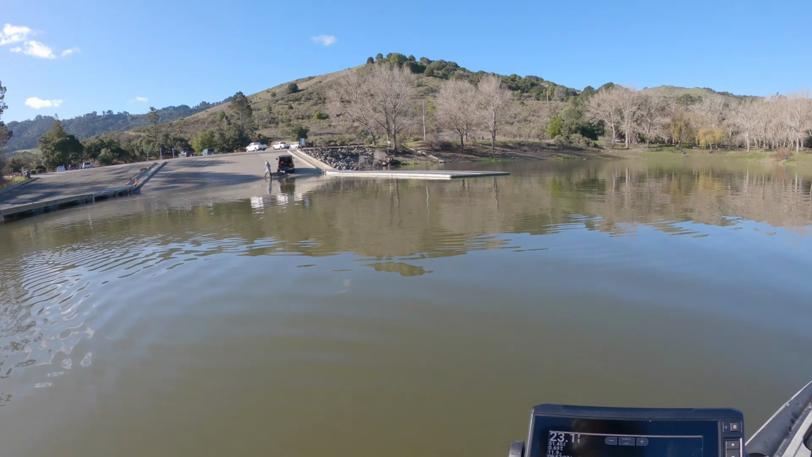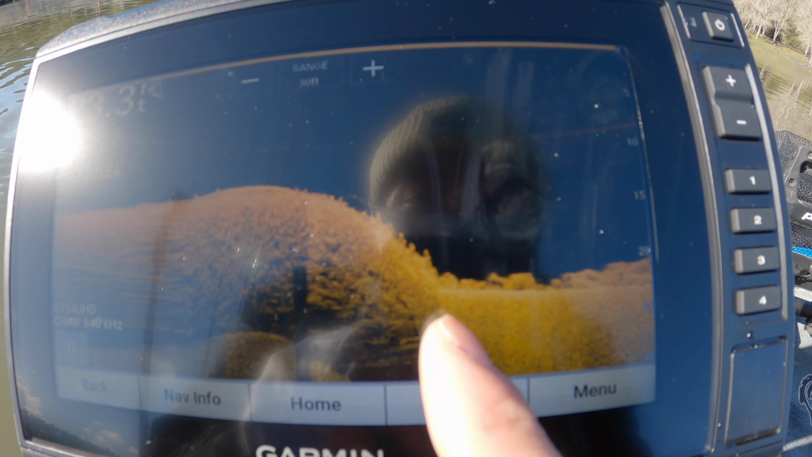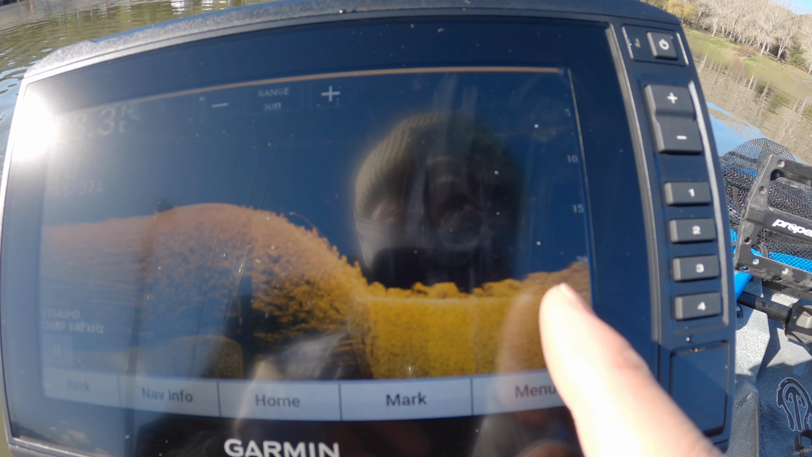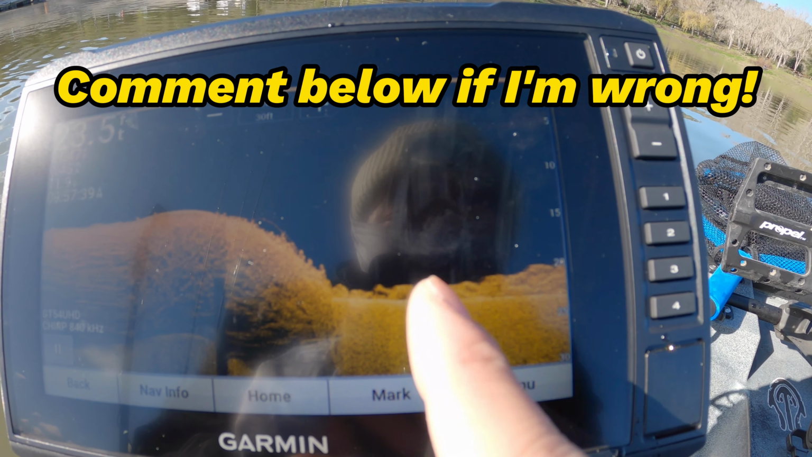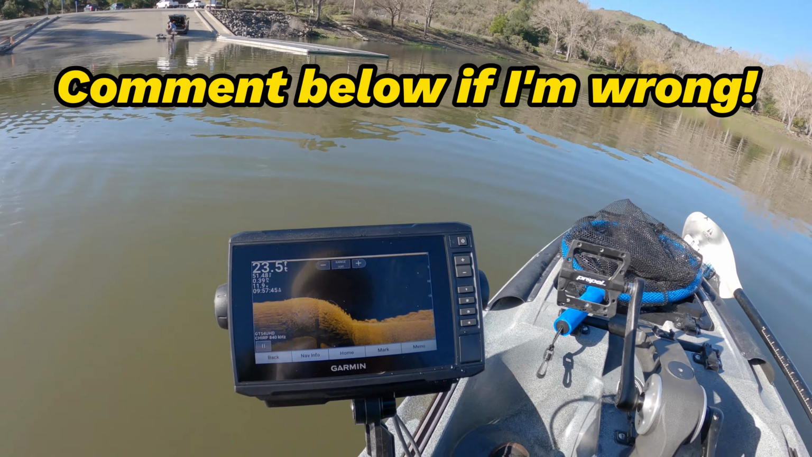I've been fishing this lake my entire life, and I never knew that there's like a huge drop off right here. And it looks like there's a bunch of grass sticking up, and then this looks like maybe a big tree or some rocks right here. Imagine this would be a huge bait ball. It looks like a big tree though. Let's drop a jig down and see.